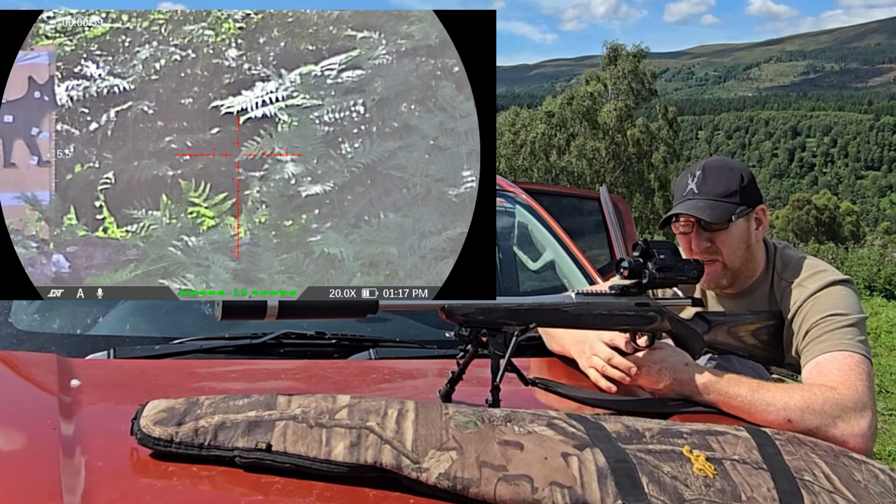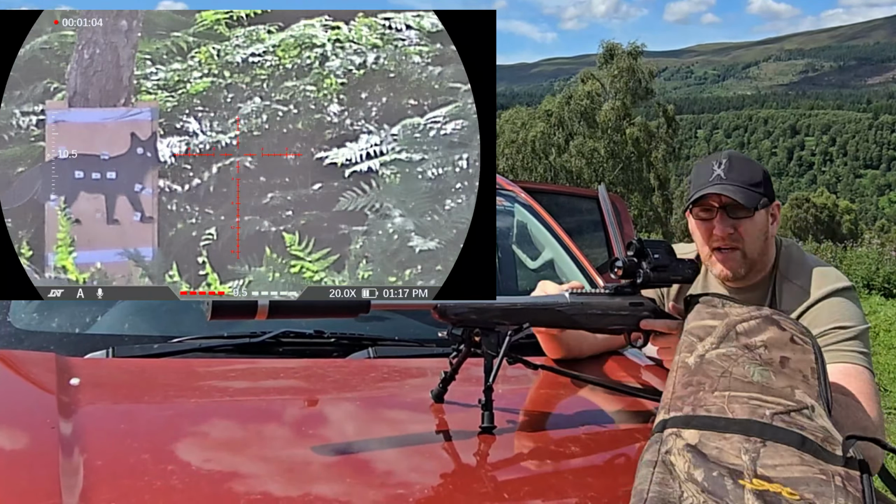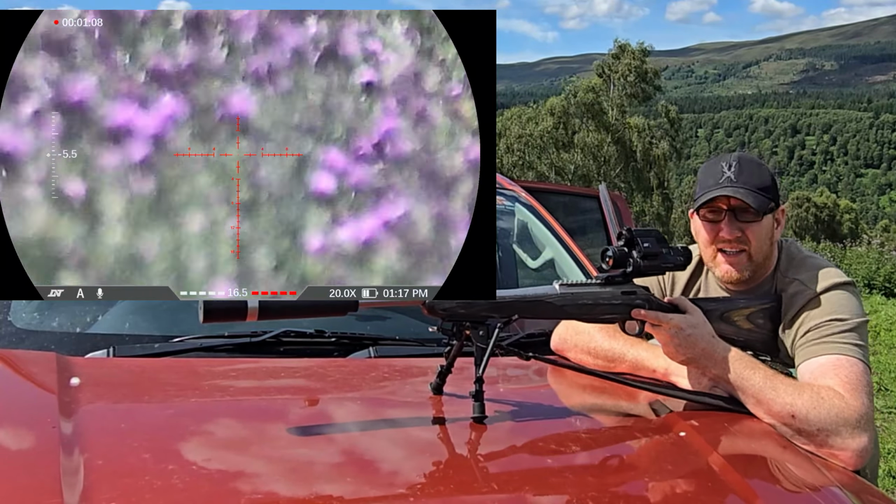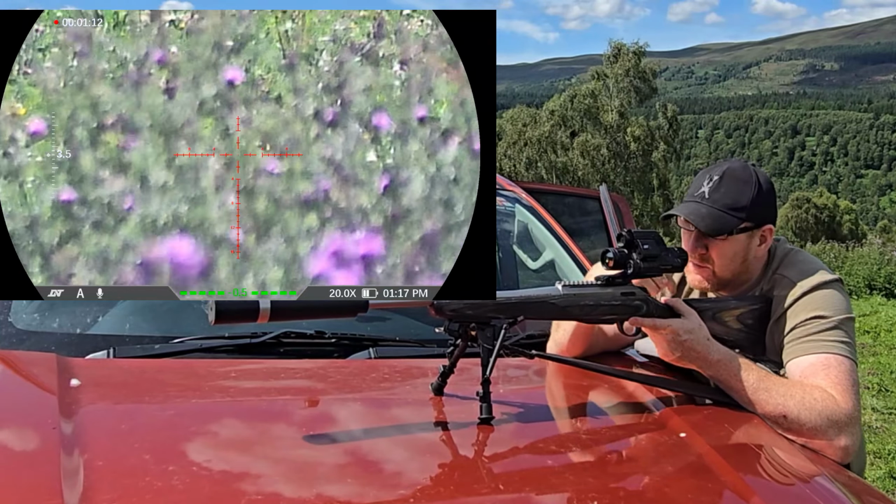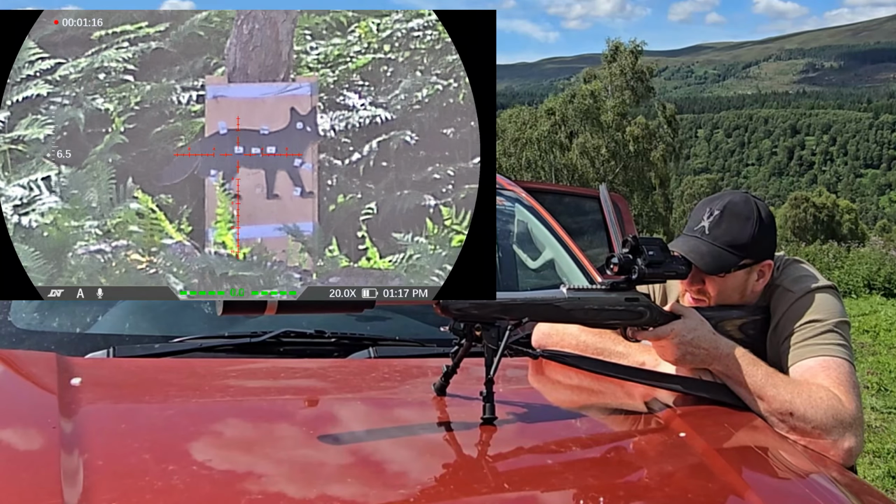Magazines are not cheap, they can be up to £100. I don't have a problem when I cycle fast, just when I'm cycling slow. And I like to cycle slow sometimes when I want to be quiet. Got the bonnet's hot. Back on that rear target.